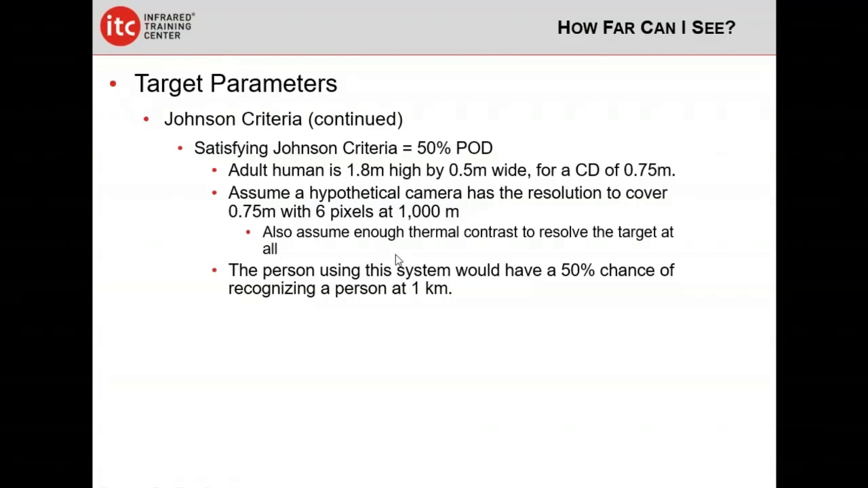Now this is obviously outside the realm of what we're going to do with our drone cameras, but I did that intentionally just to hopefully not have anybody hanging their hat on that number. This is strictly to illustrate the idea. So if we met all of these conditions, covering that critical dimension with 6 pixels at 1,000 meters, that still means you've only got a 50% chance of seeing them.